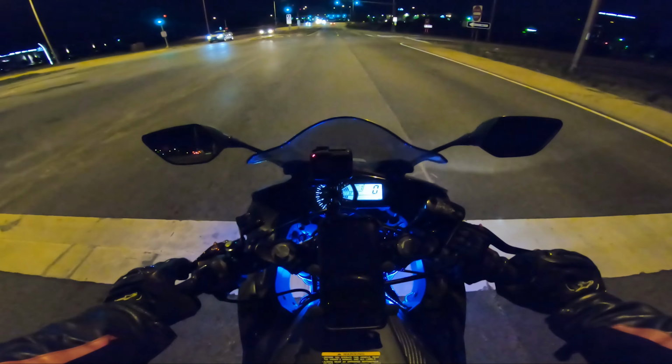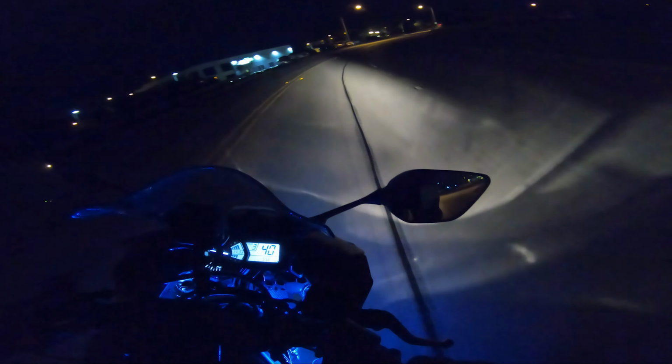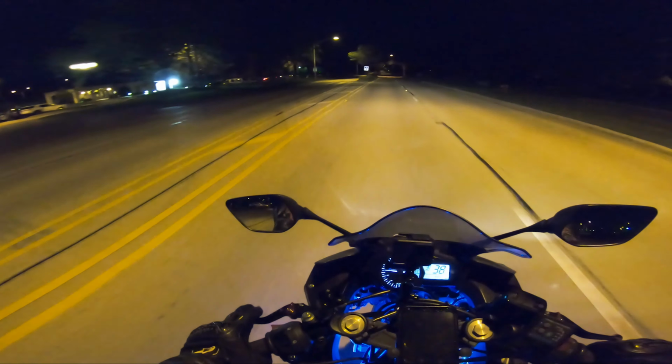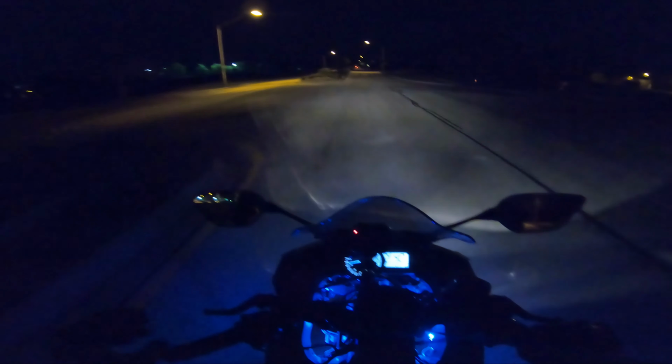Woo! I usually like taking this route because I can take those turns pretty nicely, but at the same time there are some bumps in the middle of the road too, so at least I know where they are. Oh yeah, but I need to slow down now because usually there are cops over here, so I'm going to take my sweet time.